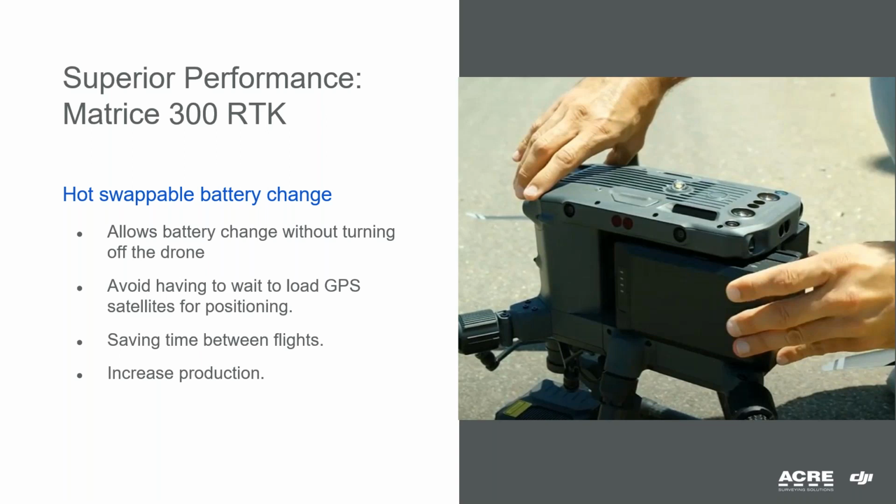One of the new functions that give us more operative time is the hot swappable battery change. It allows us to change the batteries without turning off the drone. We don't have to wait for things like reloading GPS, satellites, or inertial sensors. We simply change each of the 2 batteries separately to always have energy in the drone.